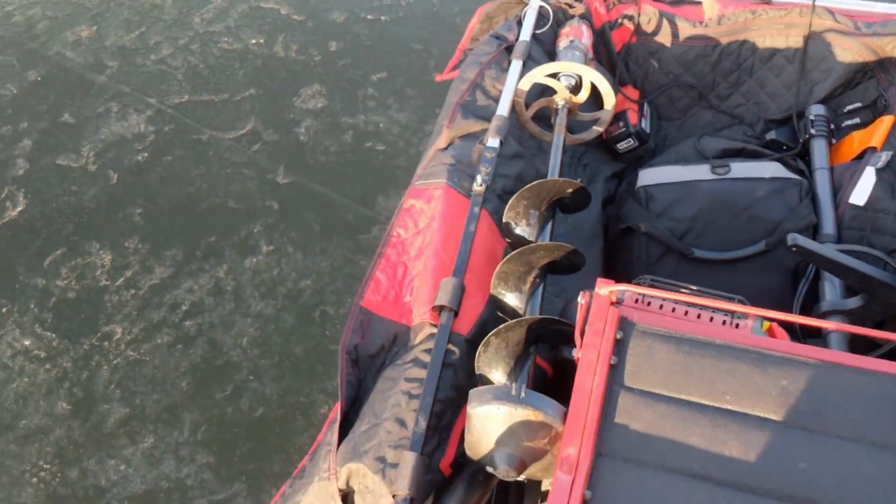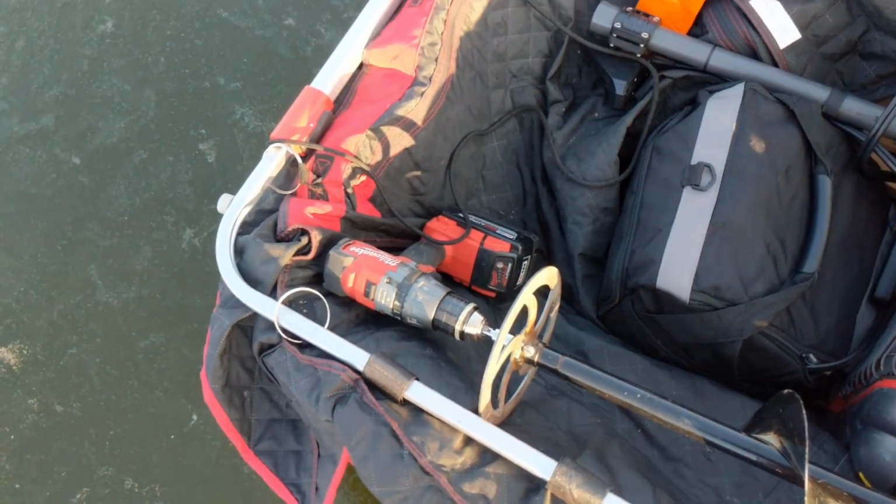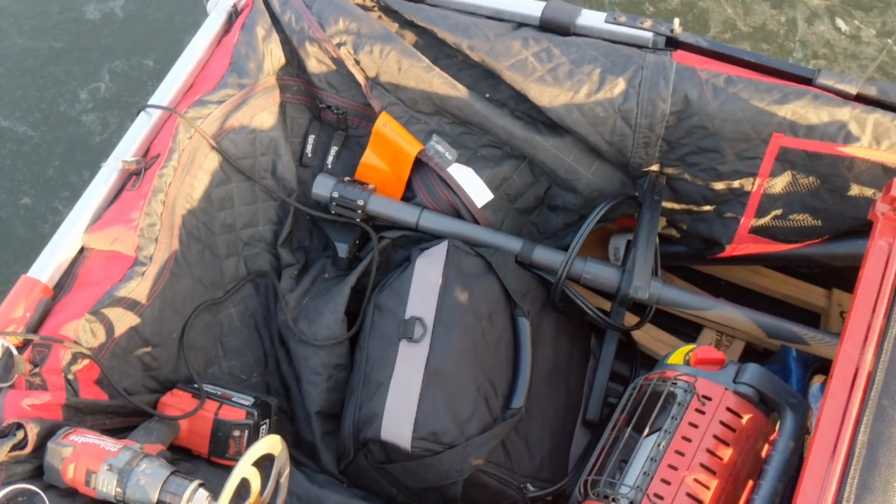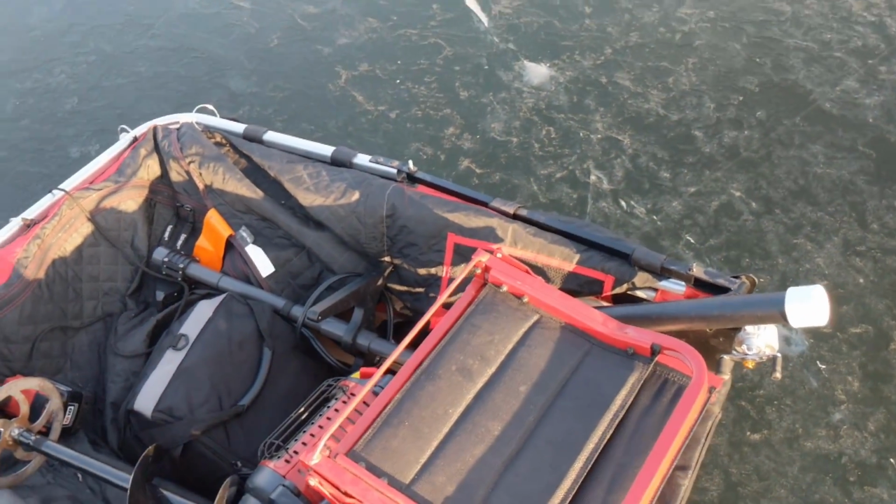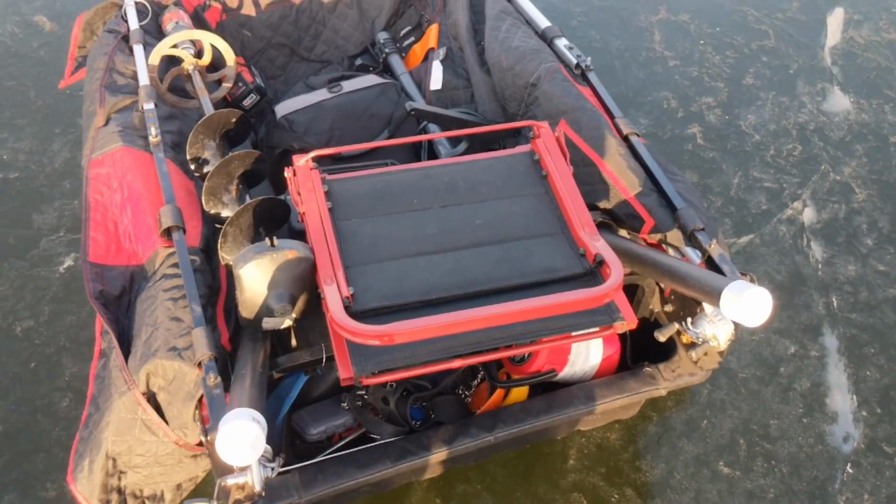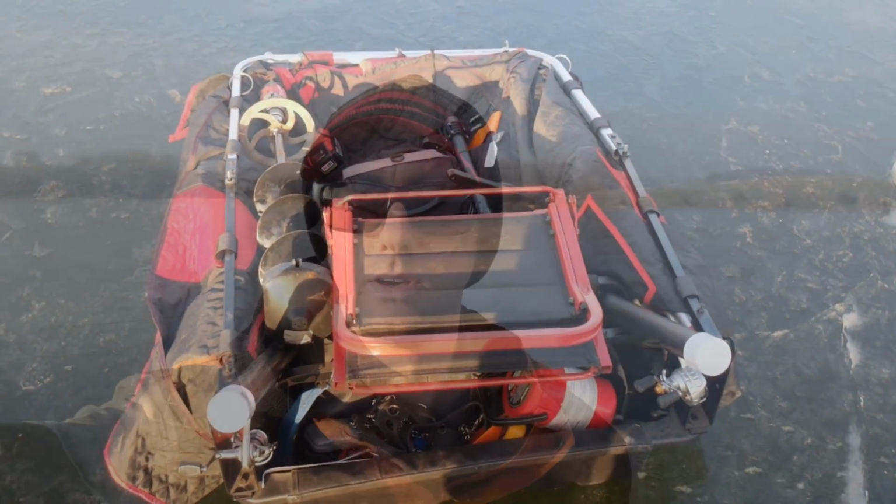Got just a 6-inch laser bit and the Milwaukee drill, and then I run a couple of tip-downs in here because in Wisconsin you're allowed 3 lines, so it's always nice to have a couple of tip-down dead sticks fishing for you when you're just jigging.